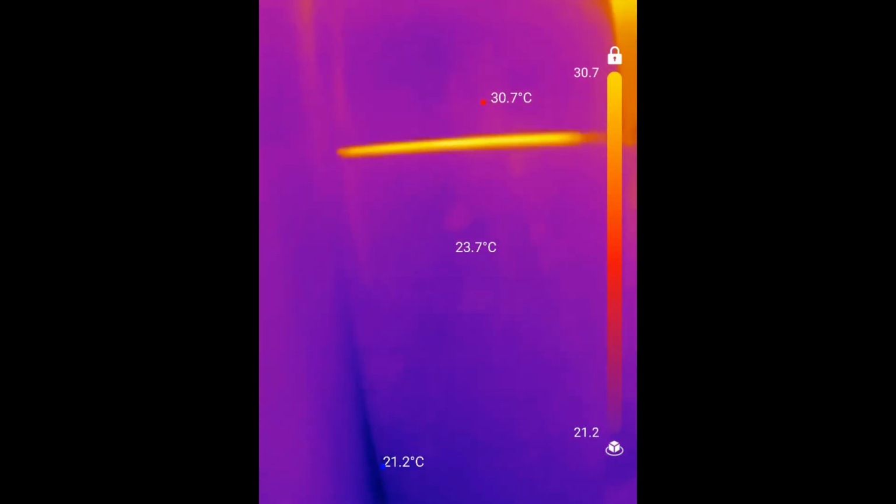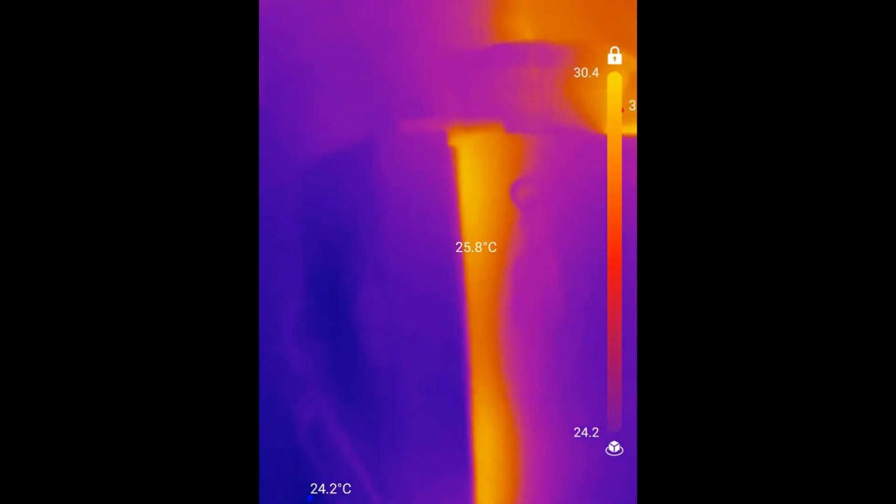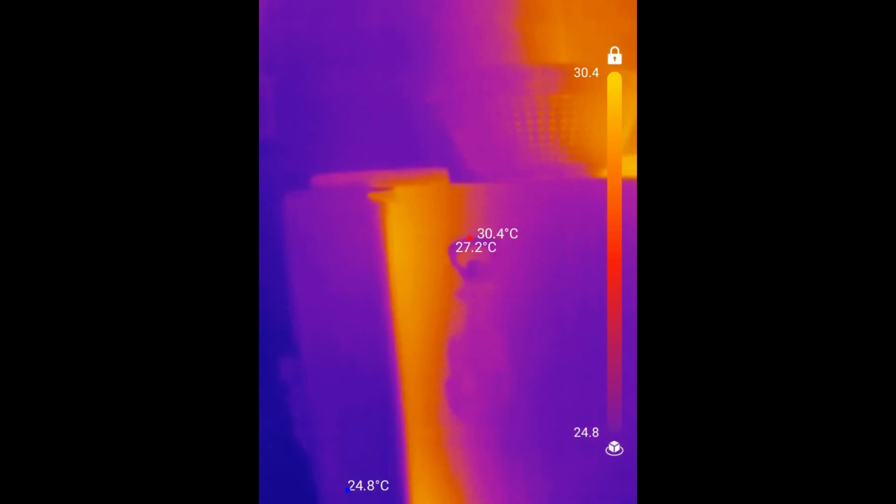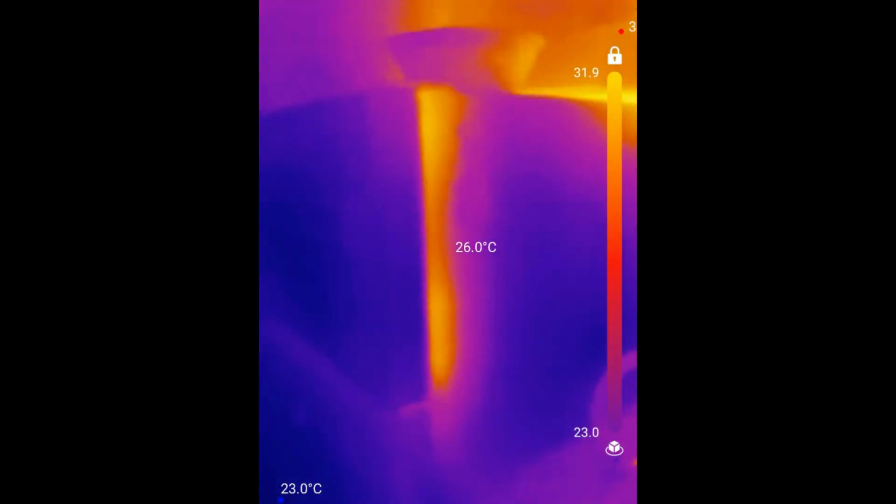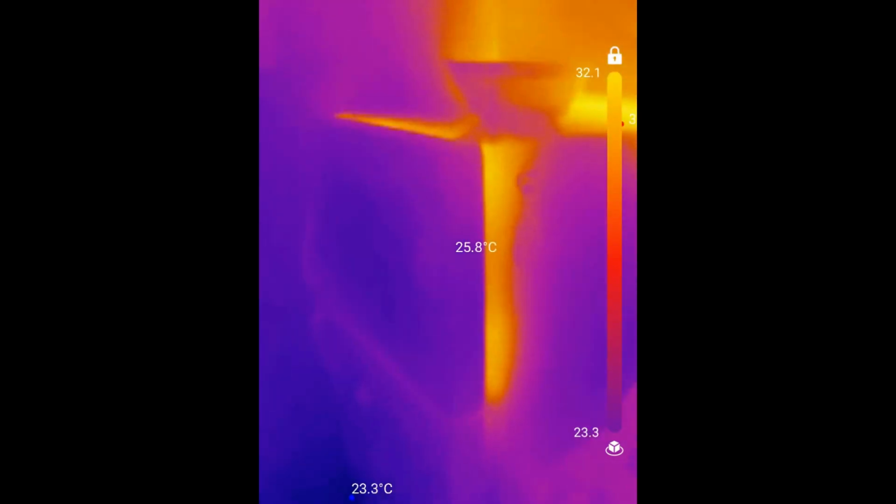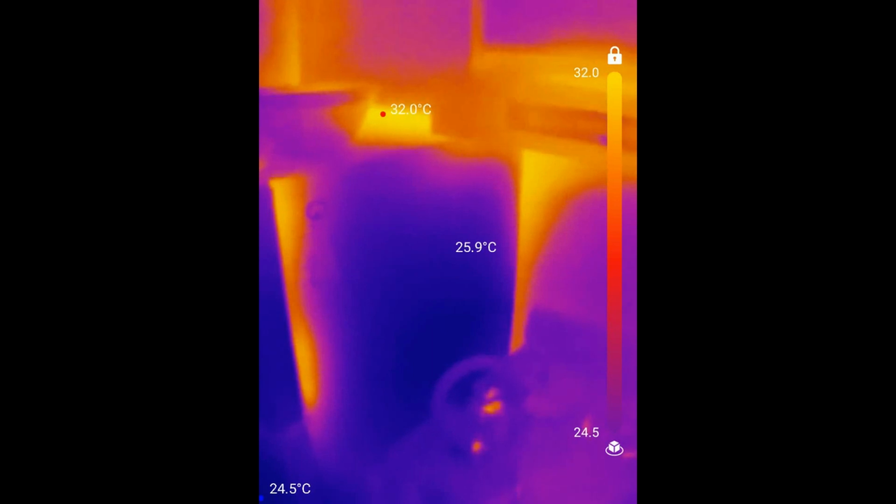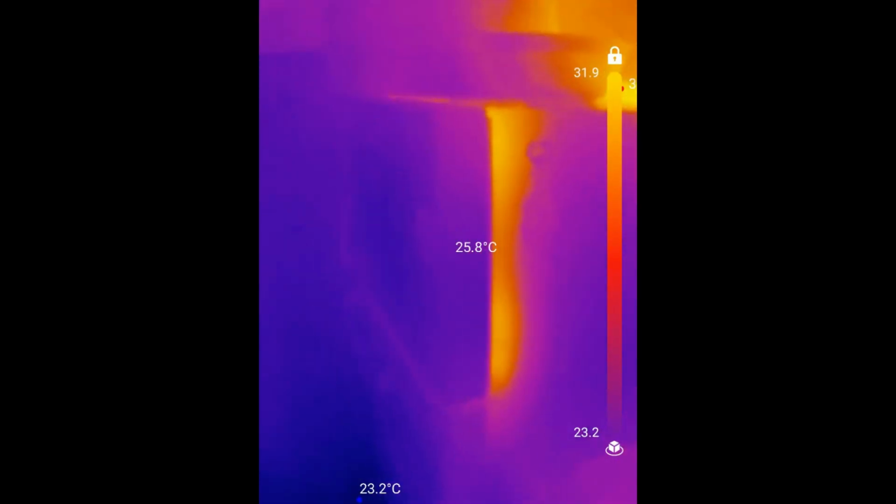But that's not the problem with our fridge. The problem is the heat coming from the compressor. Very quick diagnosis with a thermal imager. Without the thermal imager, you just have to kind of guess and go through the methodical fault finding procedures.